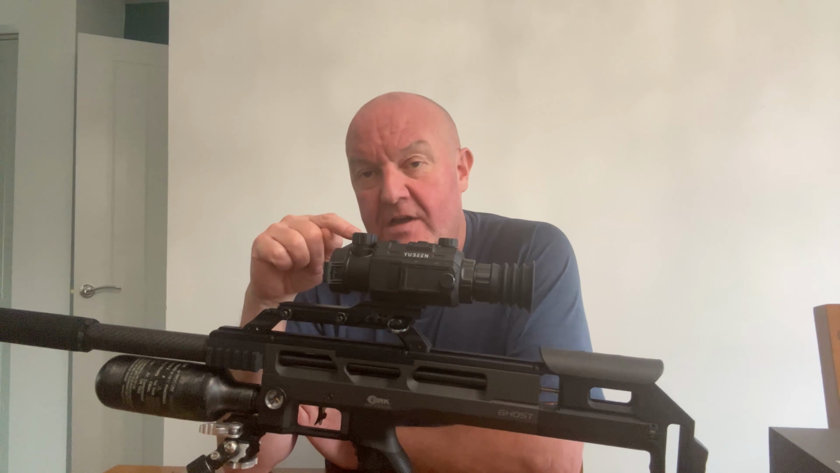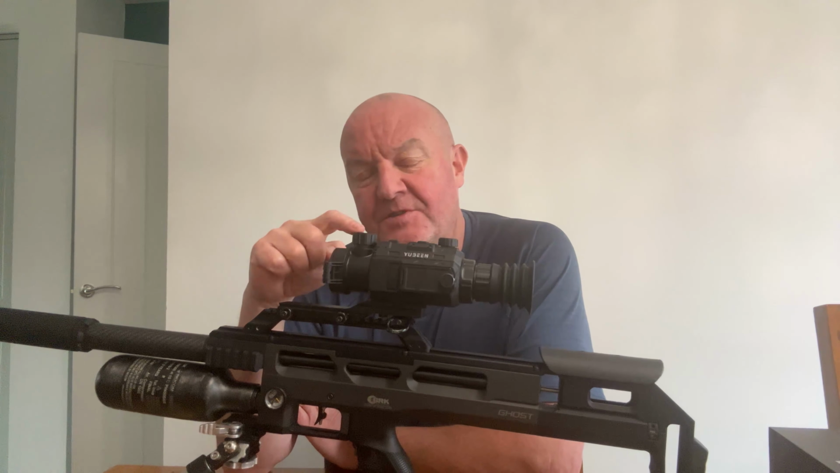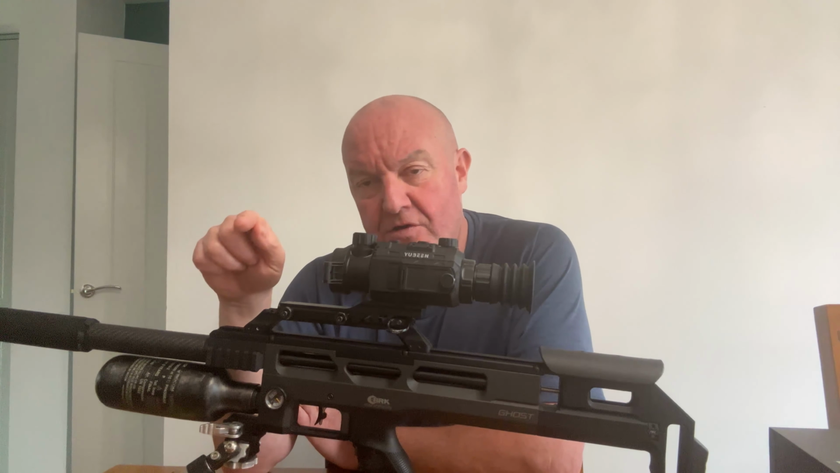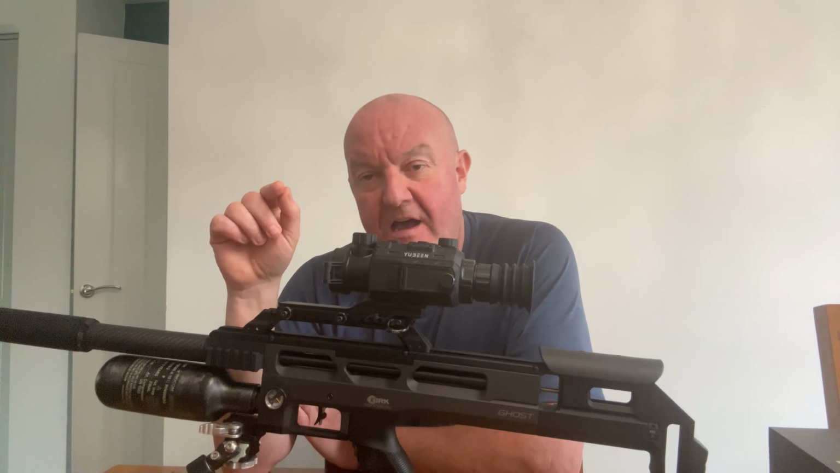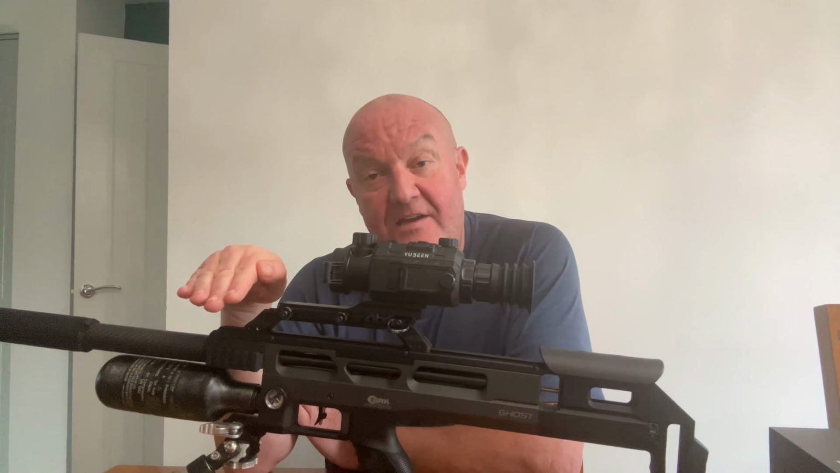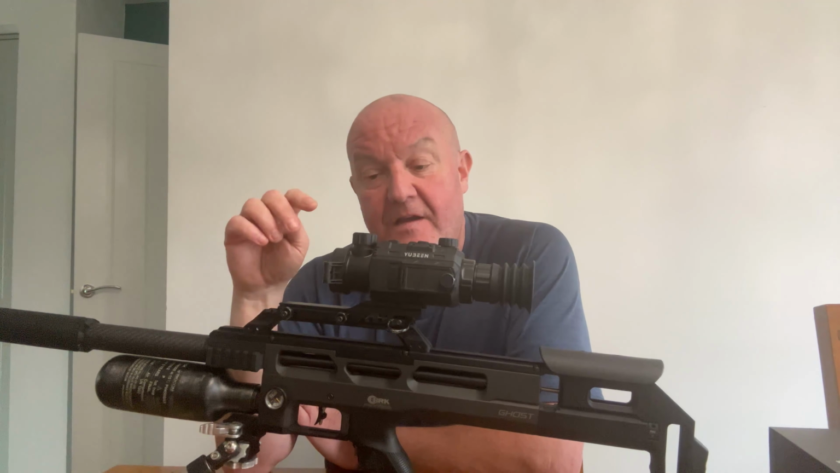But what you do is, I'm zeroed at 30 yards, so then I had a look at a target at 10 yards and I took a shot, and obviously the pellet was well below.